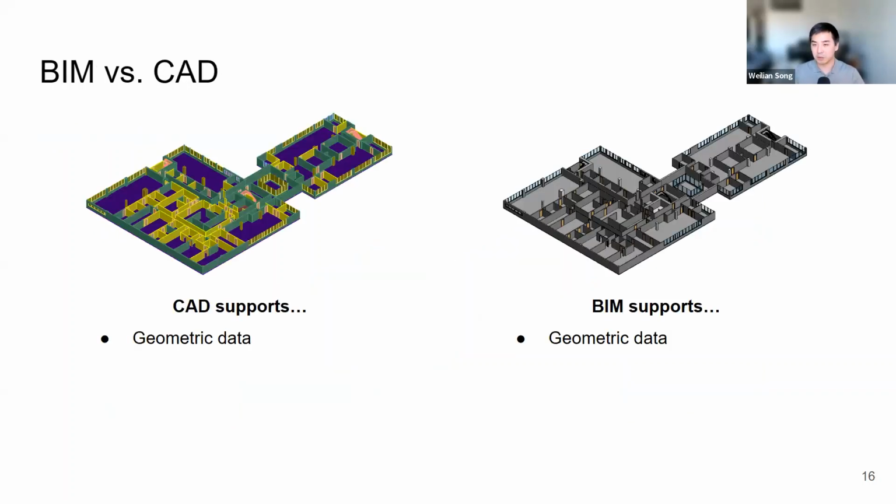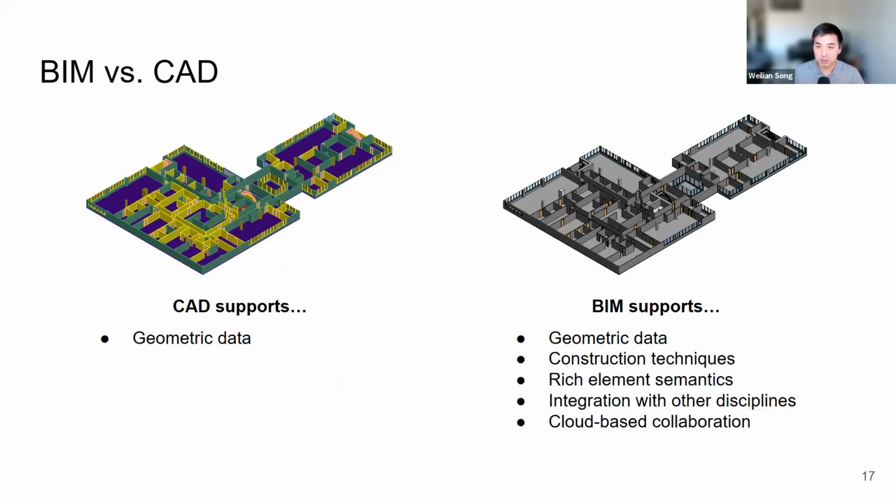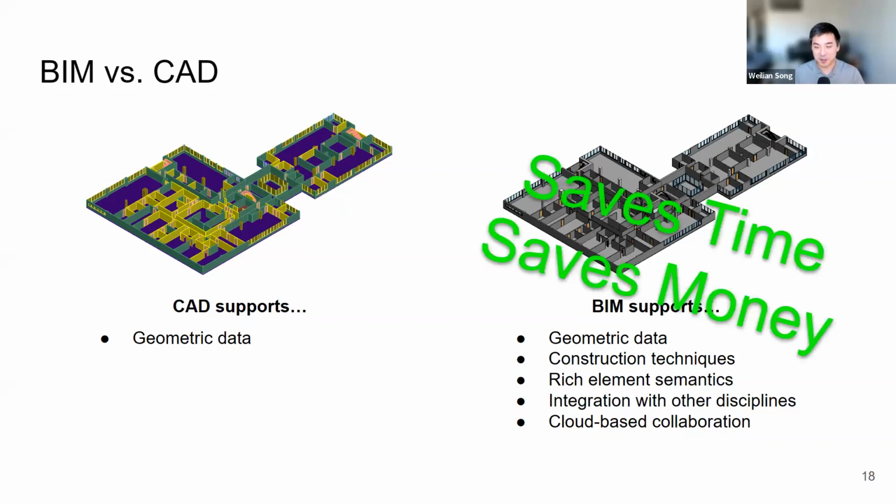So again, compared to your more general purpose CAD models, we of course at least have geometric data, but BIM supports much, much more, including construction techniques and how walls are joined together. And for the civil industry, all these things correspond to saving money and time, which is, I'm sure, very, very helpful.